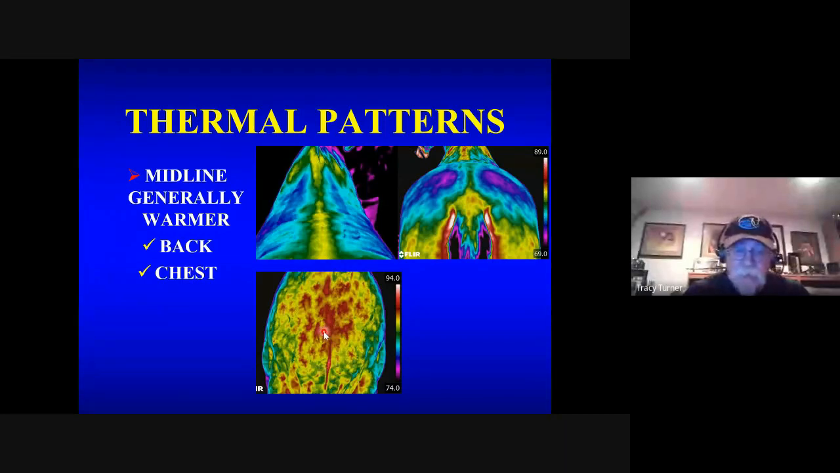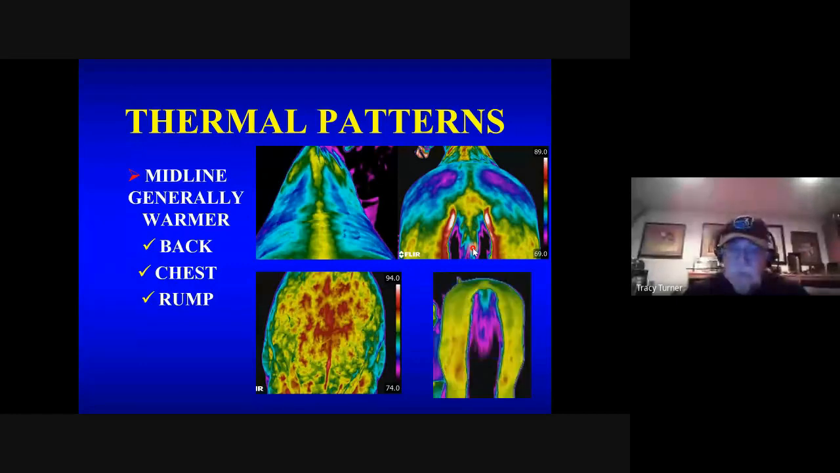The chest of the horse is a little more odd because you have these large muscle masses, and we'll discuss that a little later on. Muscles are great generators of heat. We look at the rump and the croup, and what you can see is the croup temperature is warm down the middle, then over the top between the tubercoxae, and it sort of forms a T, if you will. And then right over the gluteals are relatively cold areas, and these are very consistent.